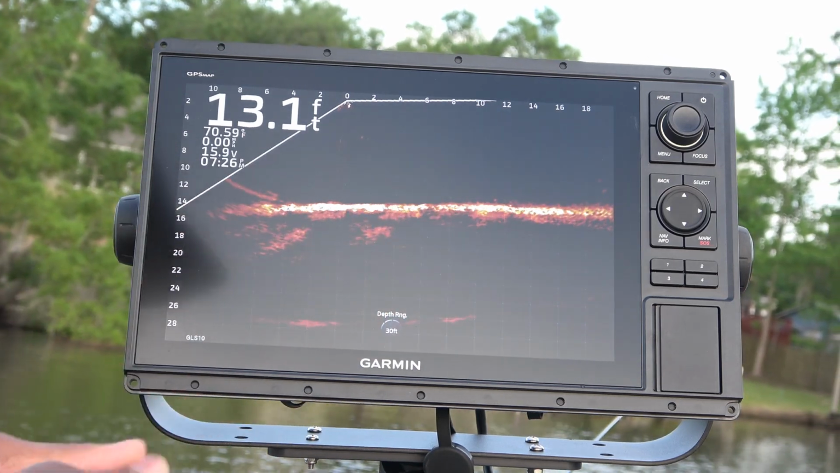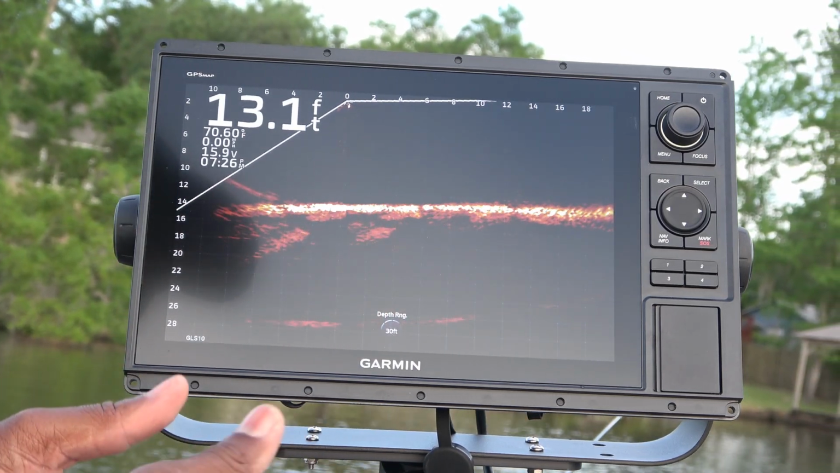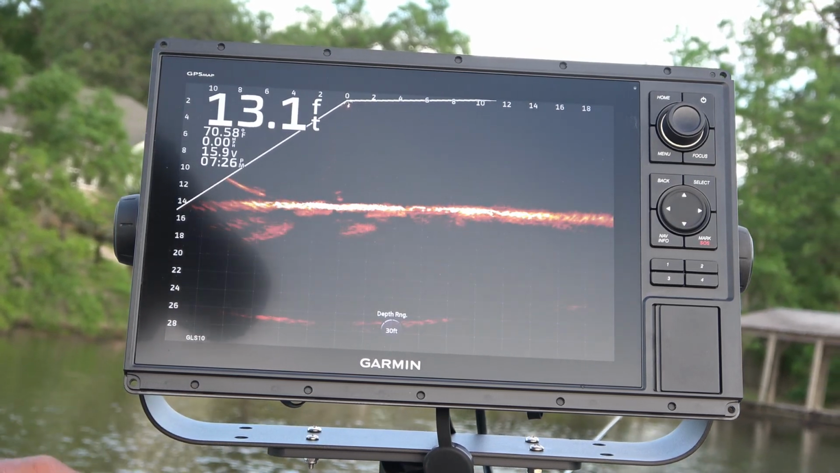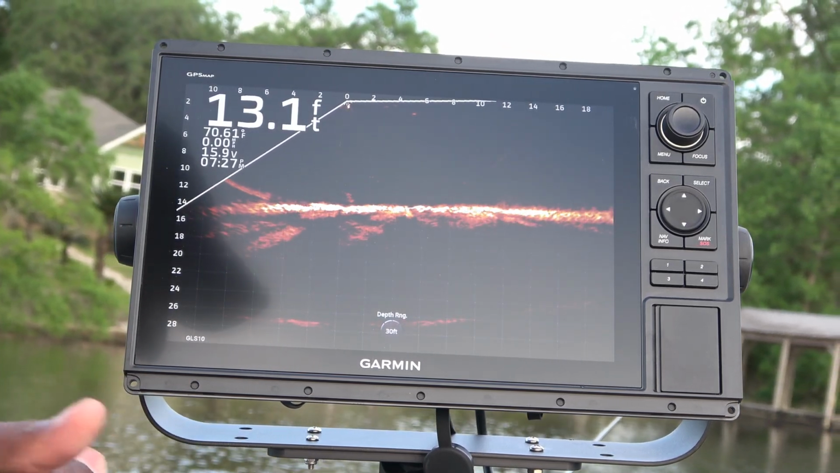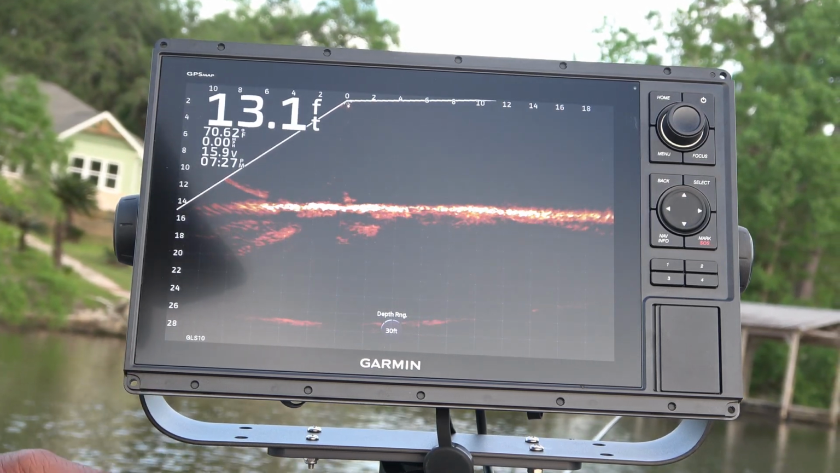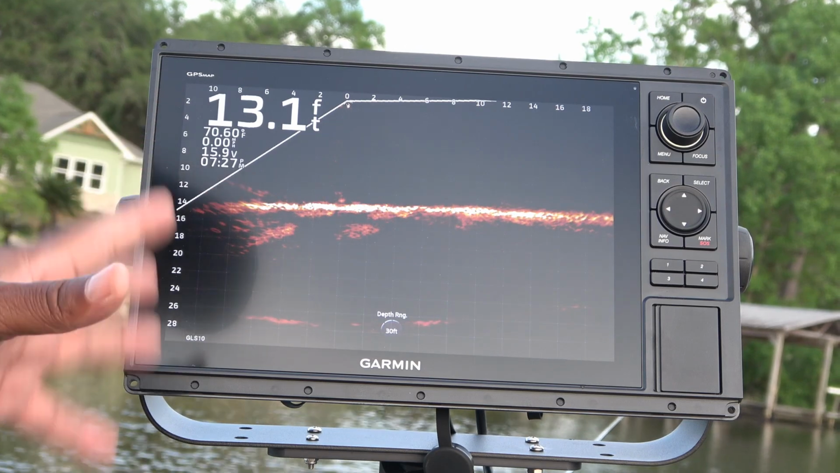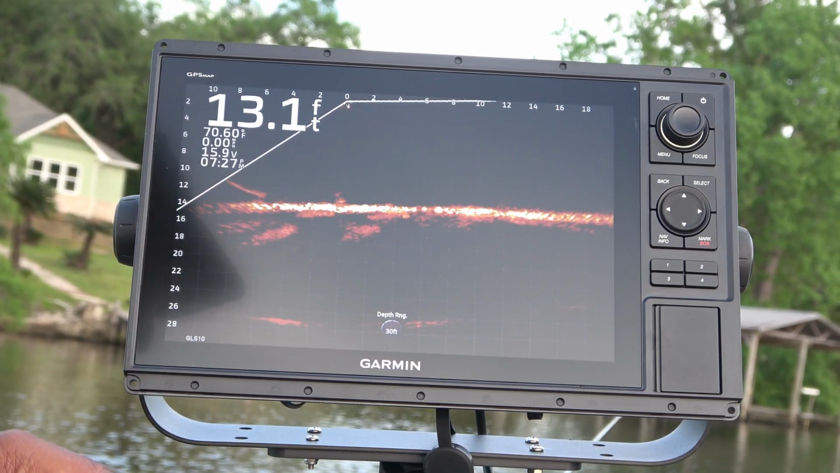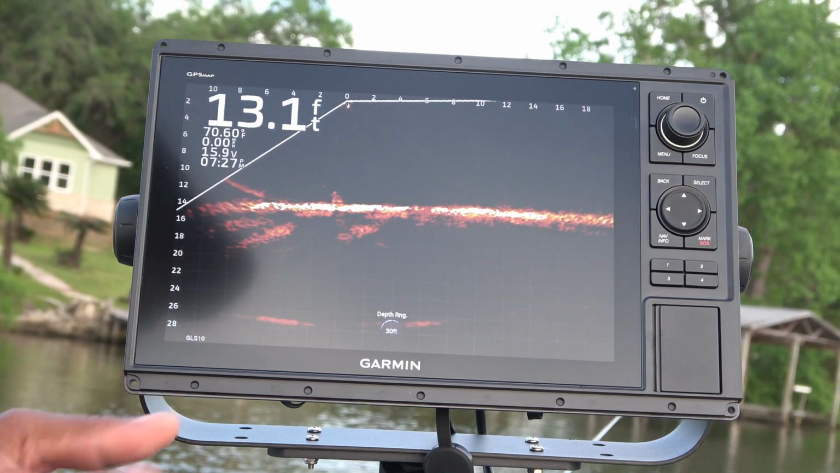Same thing for the forward range. The forward range isn't as bad, doesn't cause me as many issues. But the depth range definitely causes me some inconveniences. Now I understand why they're doing it. This unit is basically for saltwater, I think. It has a lot of capabilities if you're going to use it on your saltwater boats.